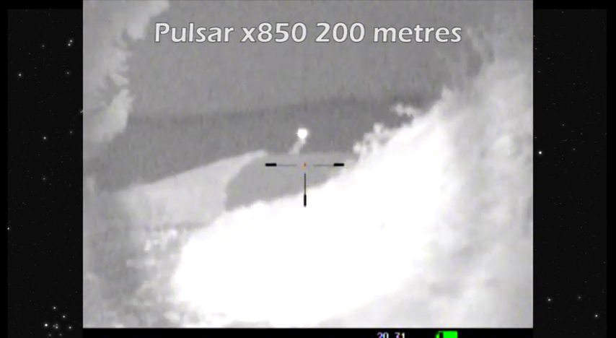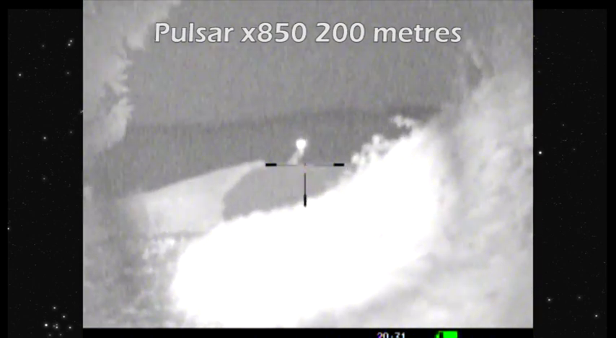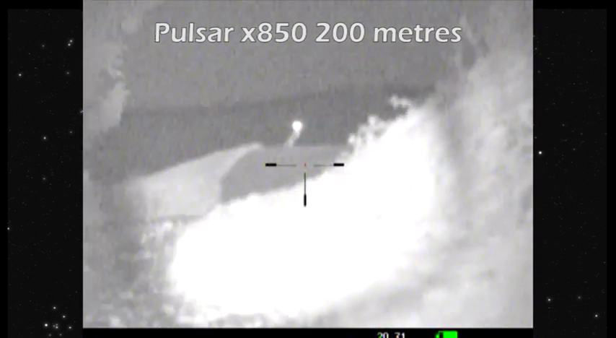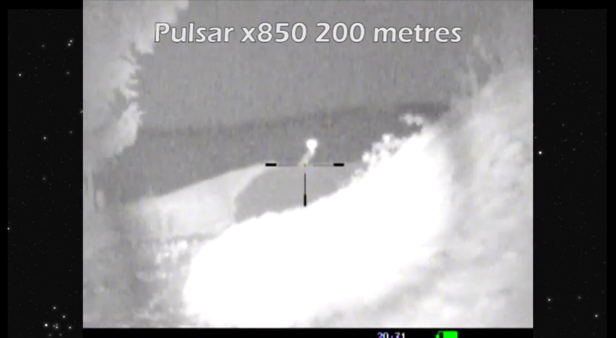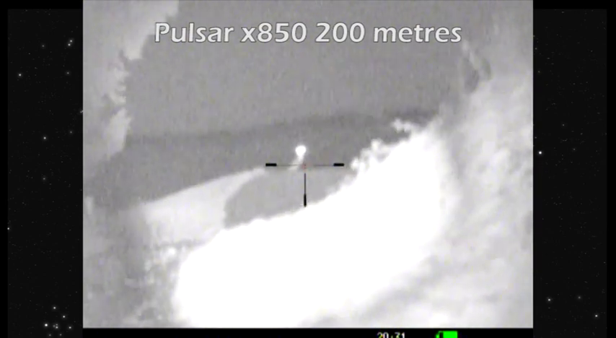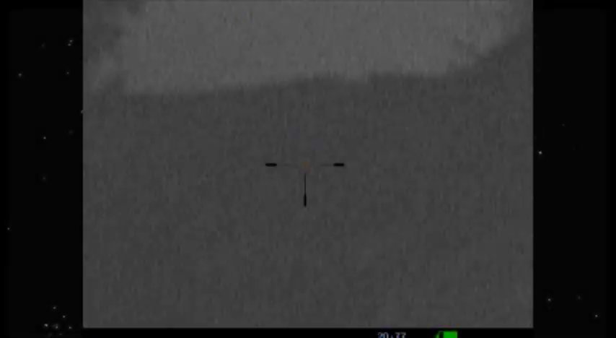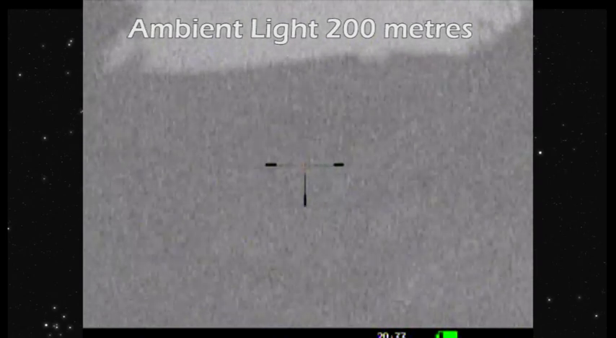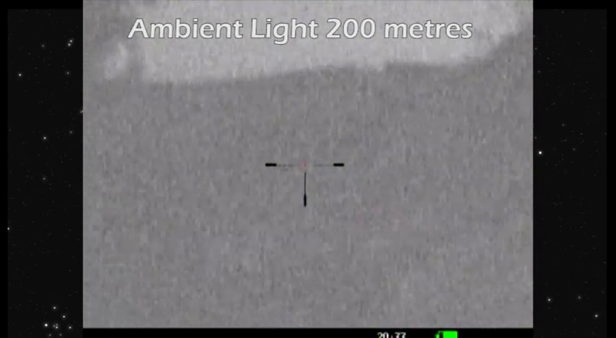You see here we've opened it up from a spot to a flood. And it's still clear, you know. I've been up that track and it is very dark there at night time. It is absolutely, yeah. In ambient light, we could barely see the horizon of the dry stone wall. So we're back to ambient light again here. We'll swap over to the Nightmaster, and this is where the Nightmaster comes into its own.